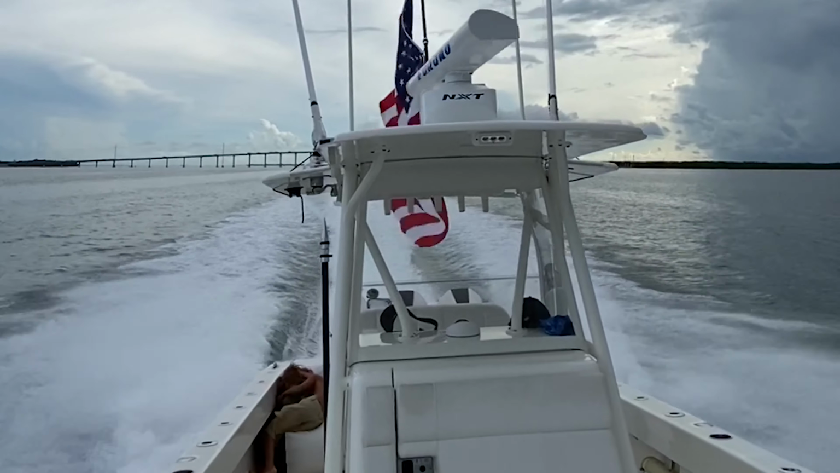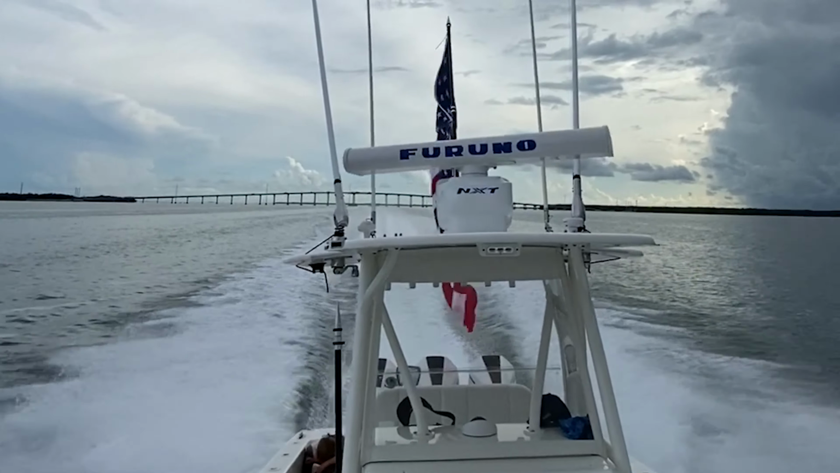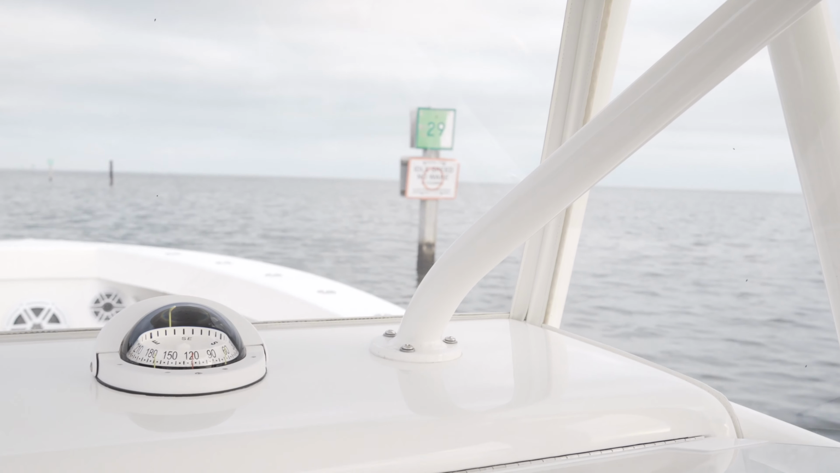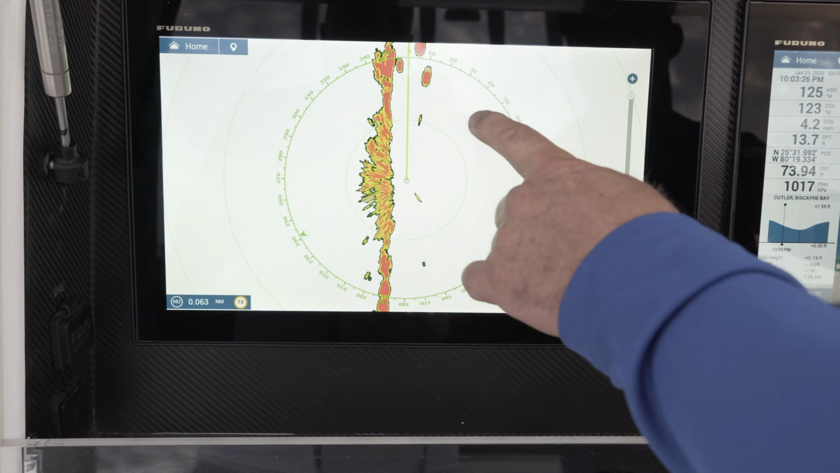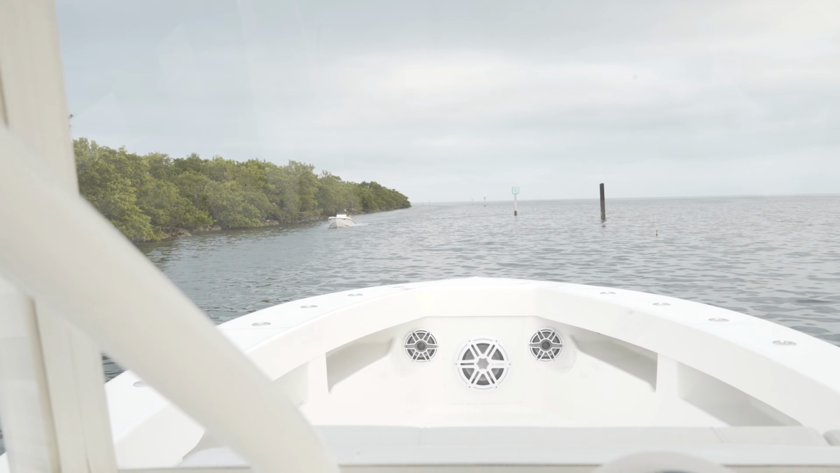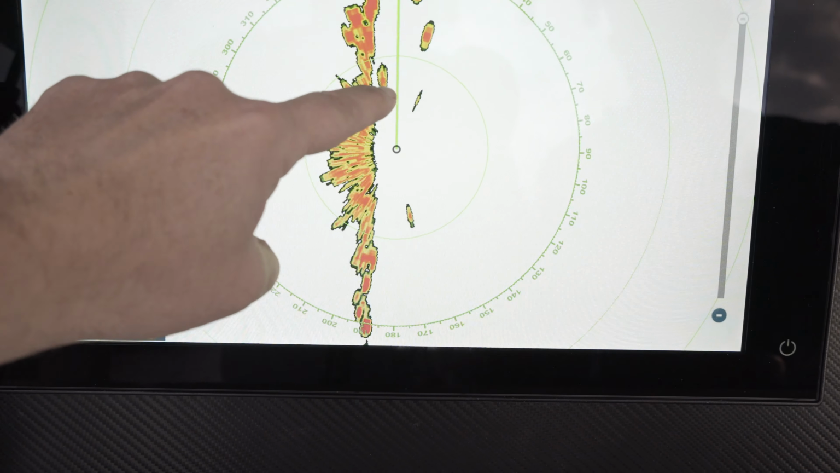Now that you've seen the dome radars, we want to show you the difference you will see with an open array radar with 200 watts of power and a 1.9 degree beam width. Here you can see a marker just a few feet away from the bow of the boat, and it's clearly displayed on the radar. You can also clearly see the small boat coming at us here on the screen, with 2 markers on the right and a jetty on the left. Notice the target separation between the boat and the jetty. This is due to the higher power output and the smaller beam width.